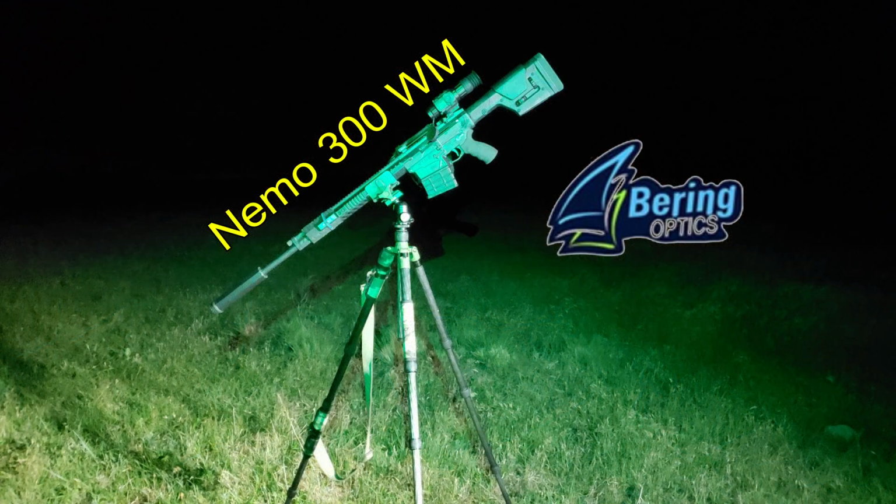In case you missed it earlier, I thought this was pretty funny. Ben's using the biggest rifle with the smallest thermal weapon sight.